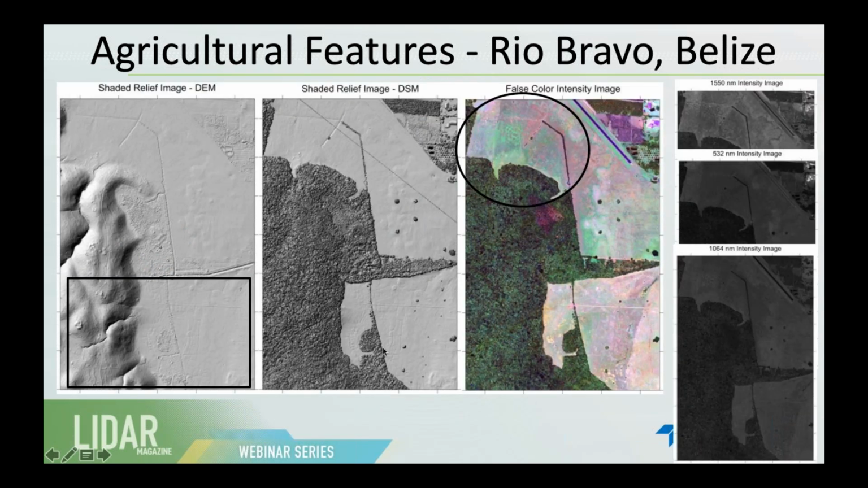But I want to show an interesting thing, and it has to do with how technology has advanced. This is the same area in Belize from the previous slide. If you focus on this area around here on the shaded relief DEM image, you don't see the evidence of canals and fields. But if you look at the multispectral intensity image, you can start making out the same patterns of grids, fields, and canals.